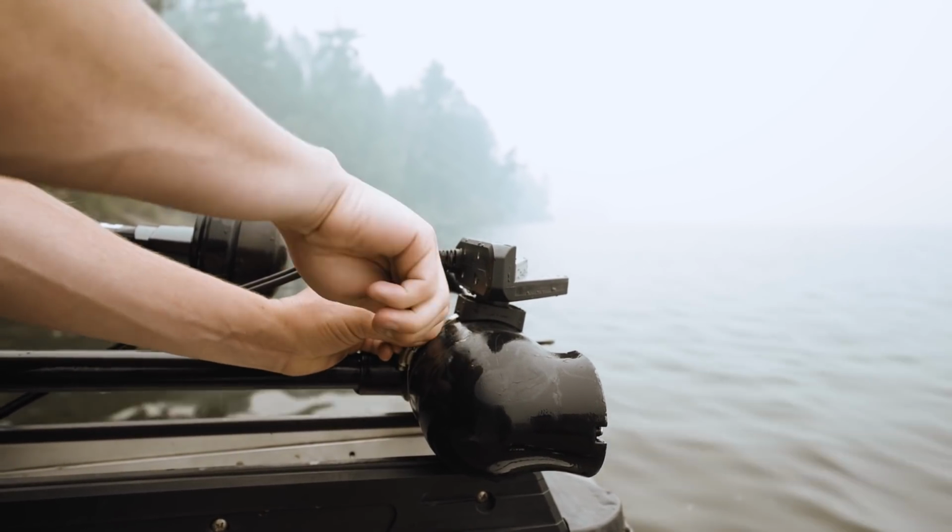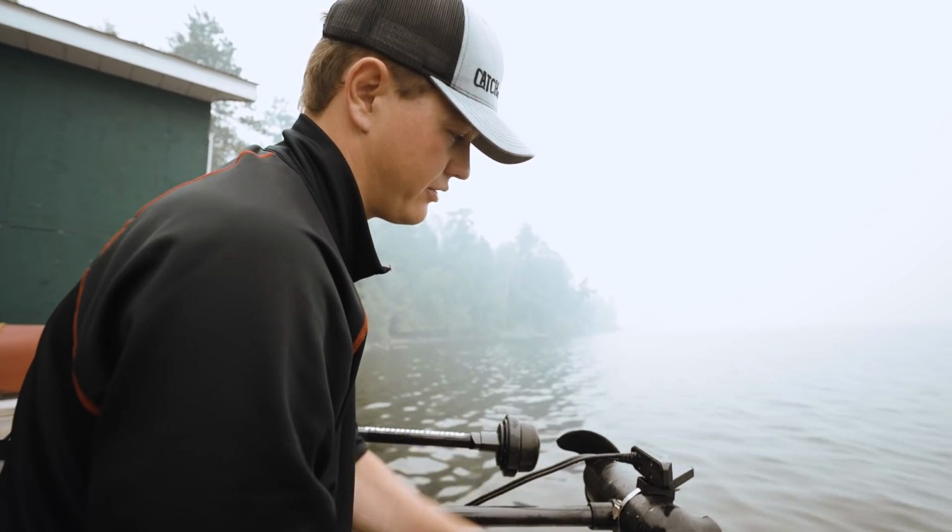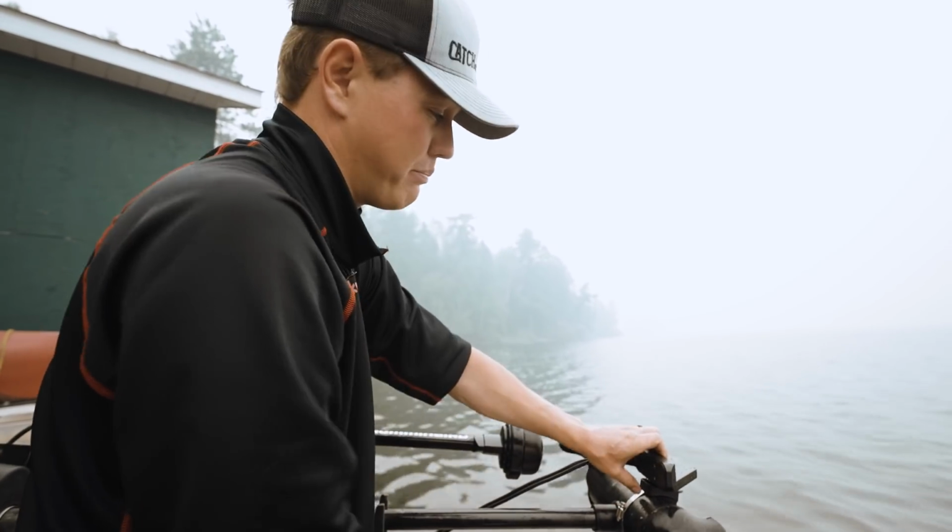The one thing about this mounting is you could definitely crush a rock with your trolling motor, so you have to be a little more careful because that's a $2,000 hit if you bust this thing off.